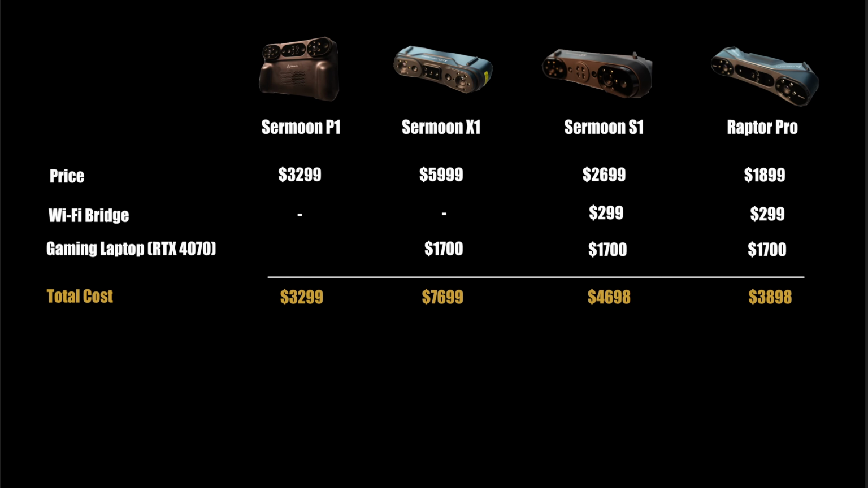If you are working in a garage or the factory shop floor, you're gonna need this setup to be able to do the 3D scanning. But if you are sitting in your office at the desk, you really don't need the Wi-Fi bridge or the gaming laptop. It might surprise you that Sermoon P1 is the cheapest option between these 4 scanners if you want to do mobile scanning.